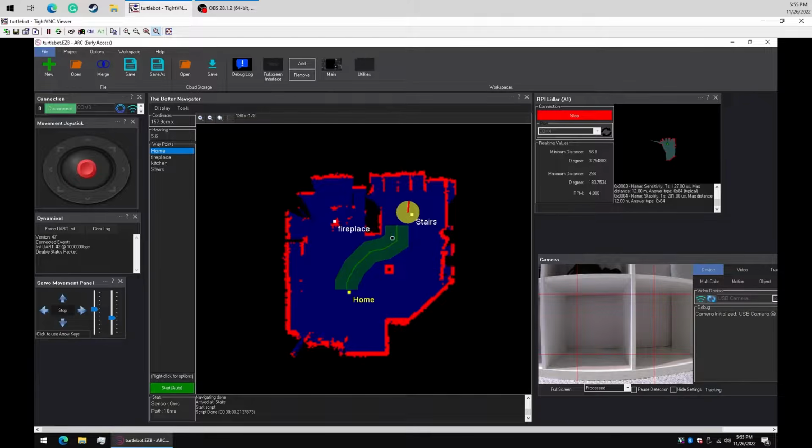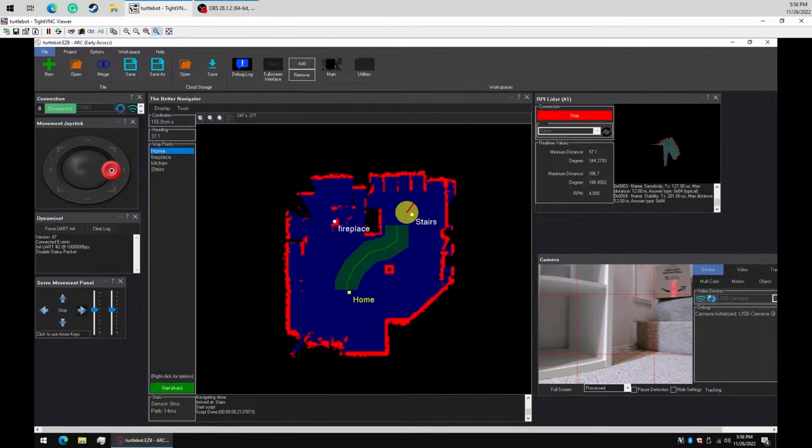What I'm going to do is I'm going to put a box right here, and that's going to prevent the robot from being able to drive that way. So we're going to see, once the box is there, that the better navigator is going to figure out a new path on how to get to home. So let me go just do that right now. I'll turn the robot around so you'll be able to watch me place that box there.